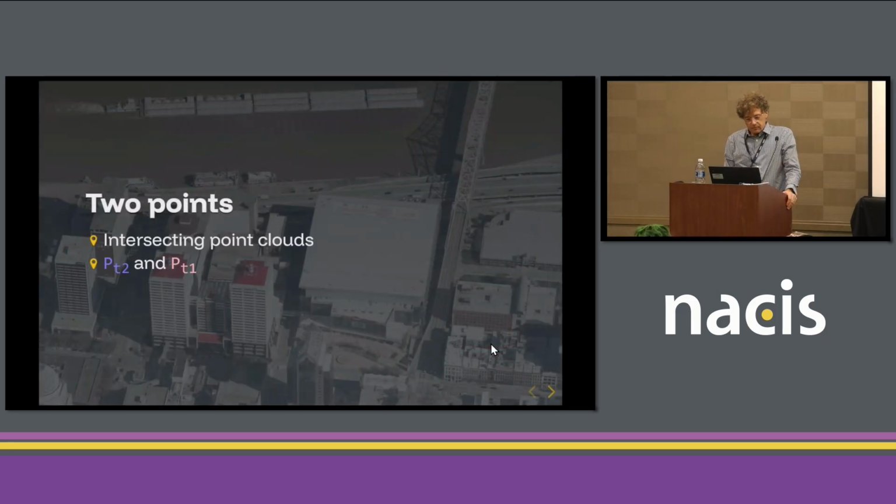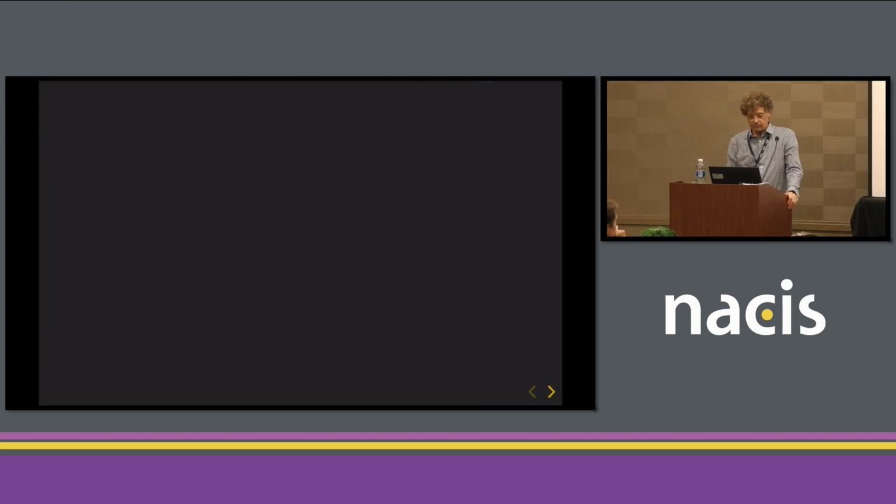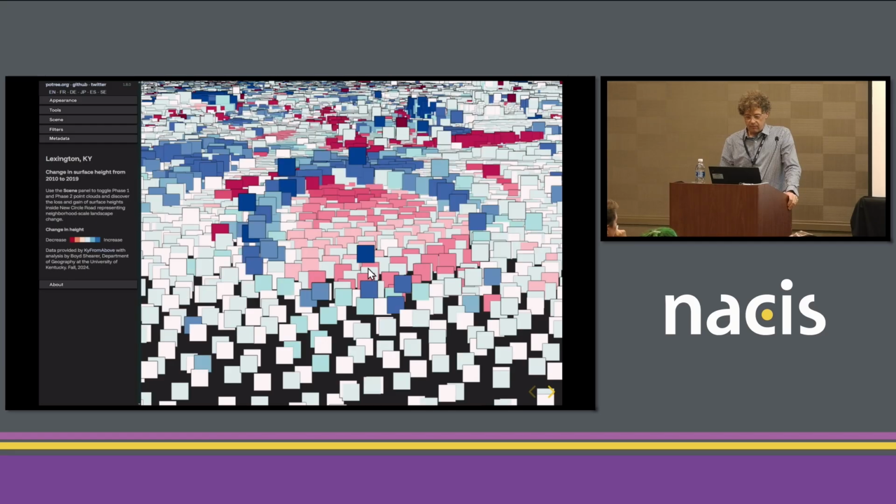Now, to visualize it, another thing we can do is take the 2 point clouds. Once we colorize them, I'll show it in a second, we can show them in the same view. Because where you have a decrease in height or an increase, you can see the two together in the same view. So this is an example of that.